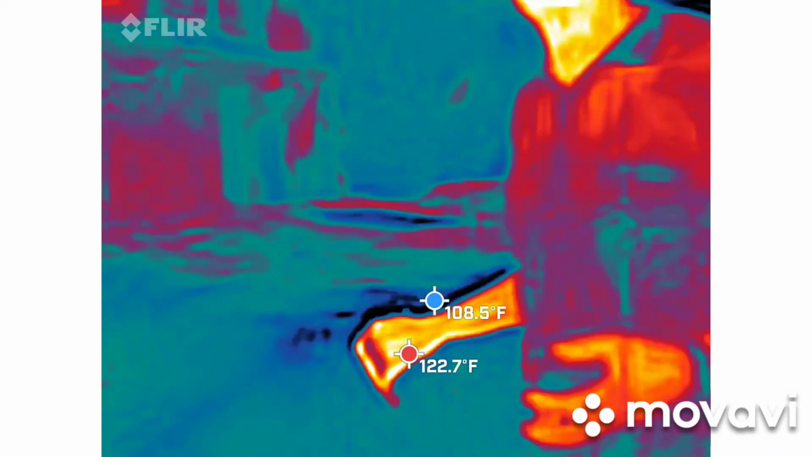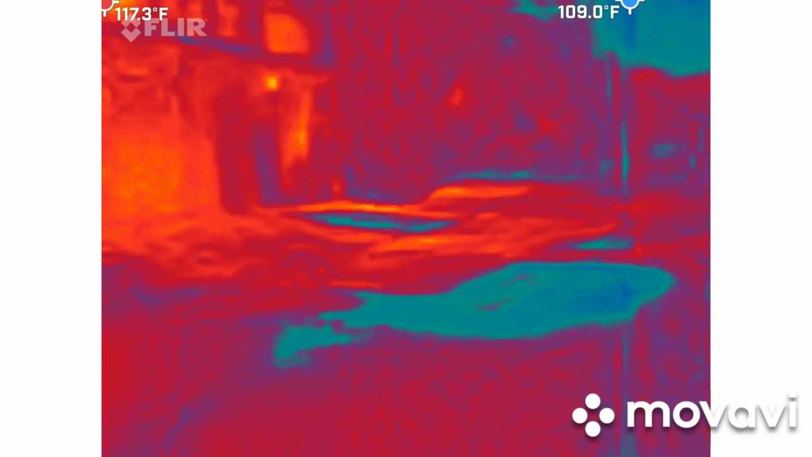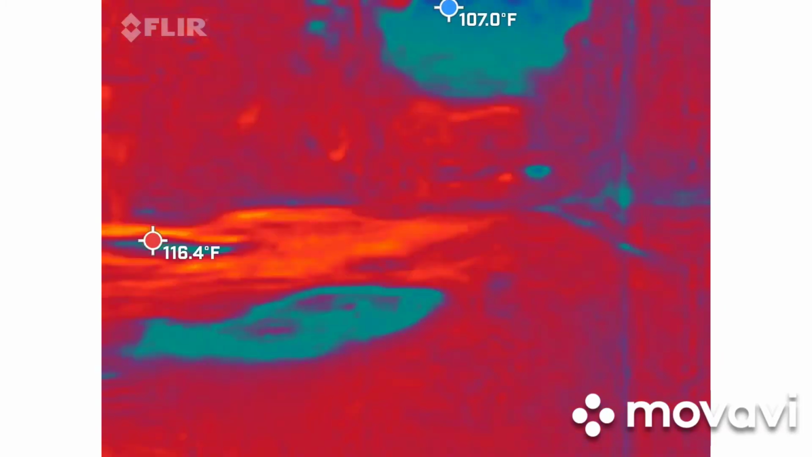Yeah. That and then the tree, right there at the corner. Was it the tree stump that you tripped on, or was it the electrical box? No, it wasn't the electrical box. I know that it wasn't. Just find it interesting.